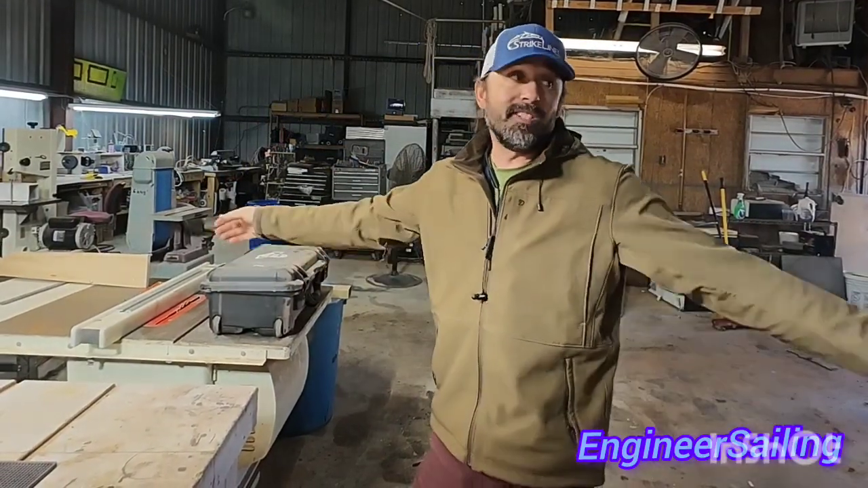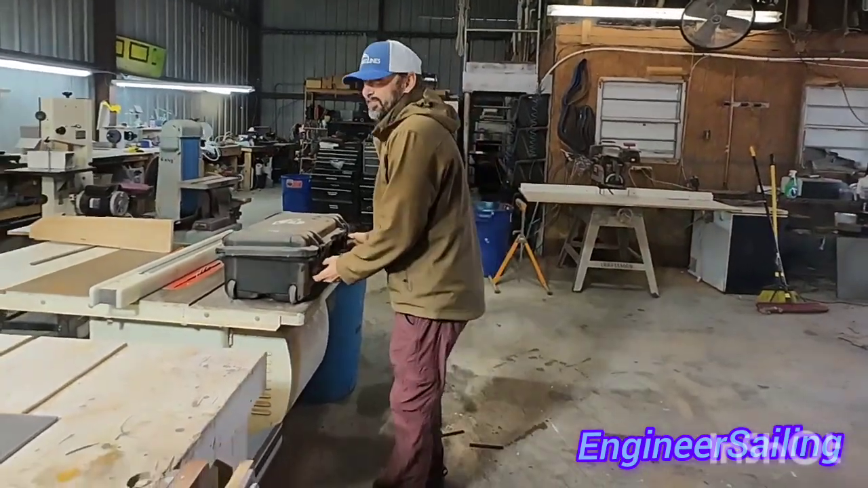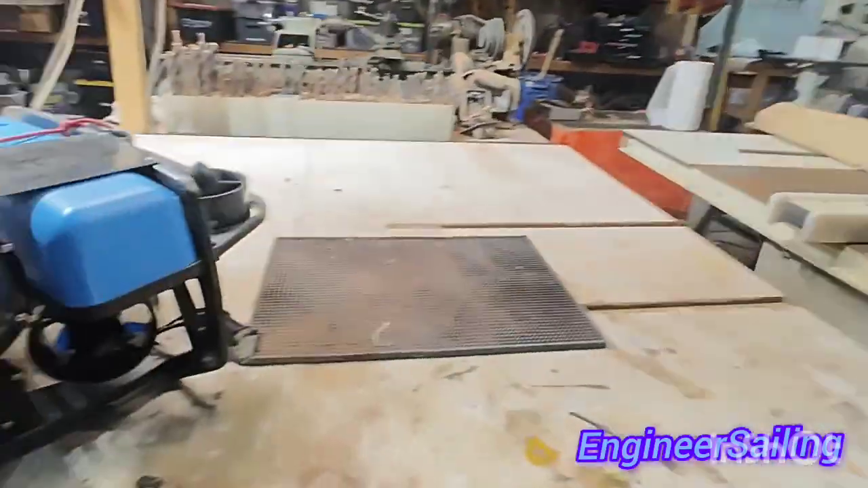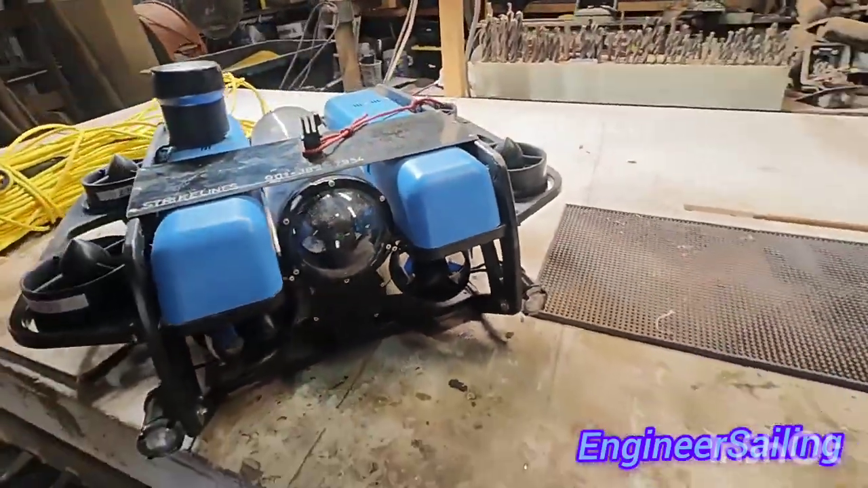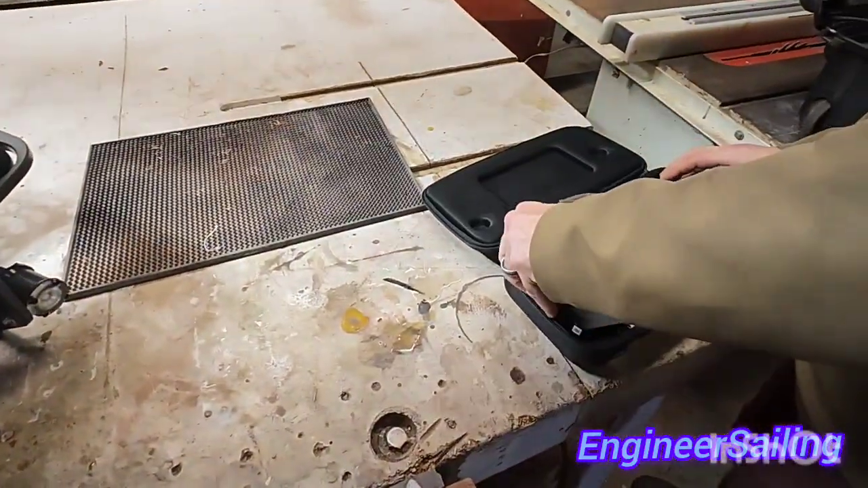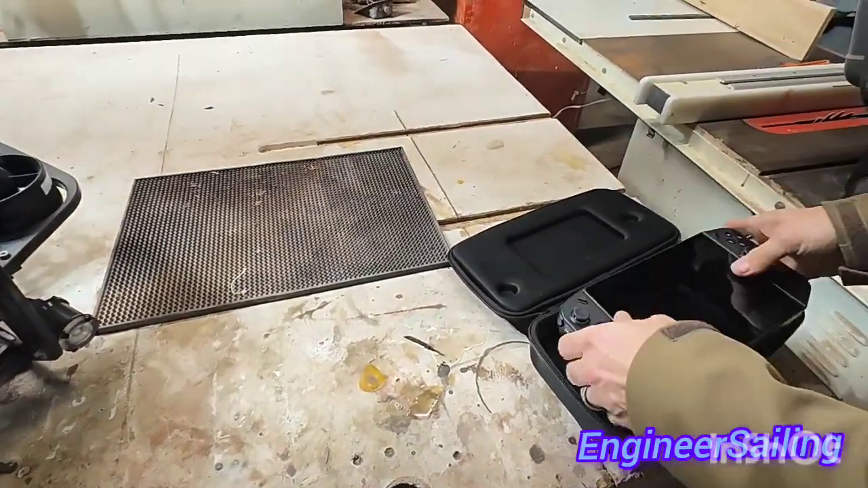And so you can see fish on it. There's a bunch of fish over here. You can see them and go driving towards them. It just gives you a little bit better situational awareness because the visibility is not always great. 40 feet of visibility is more than we usually get. That's what you control with this thing. It's got a little game controller on it. It's just a little Windows computer.